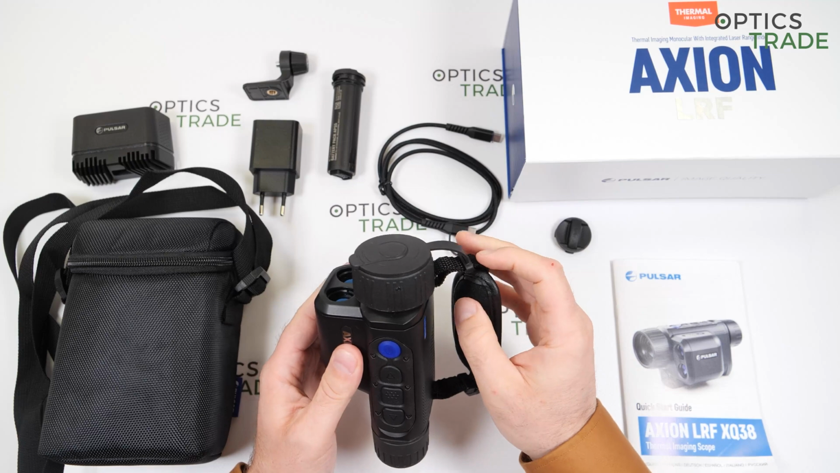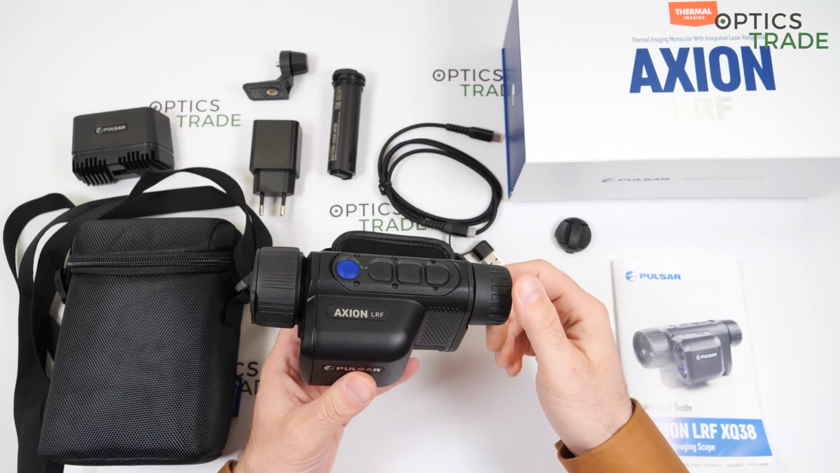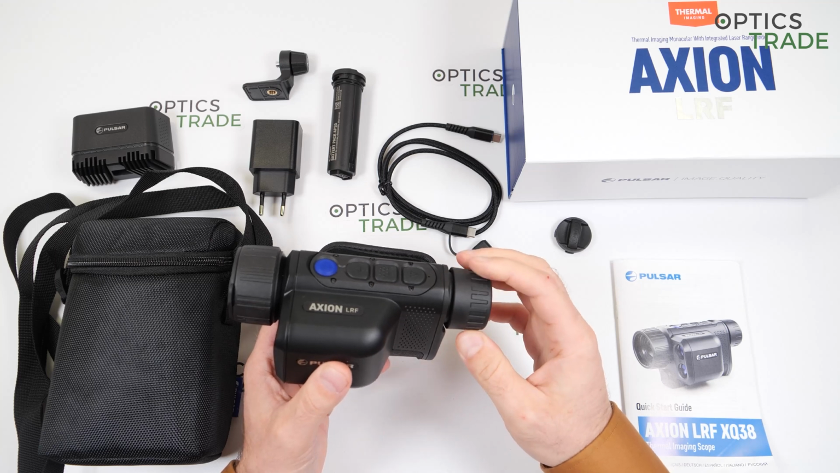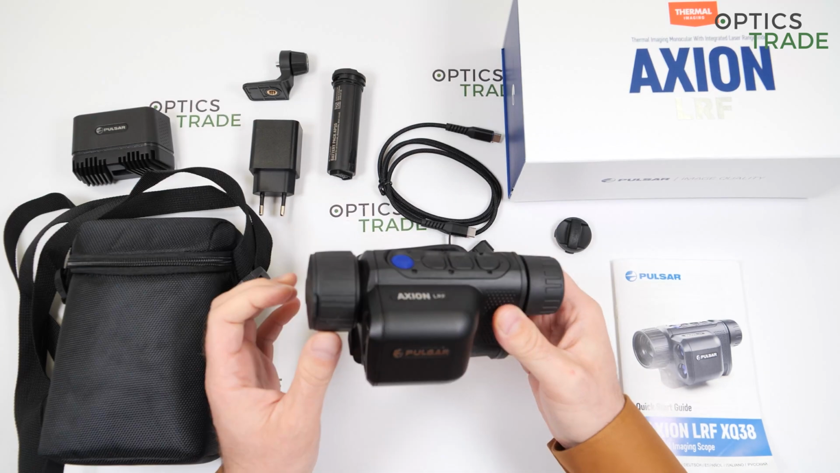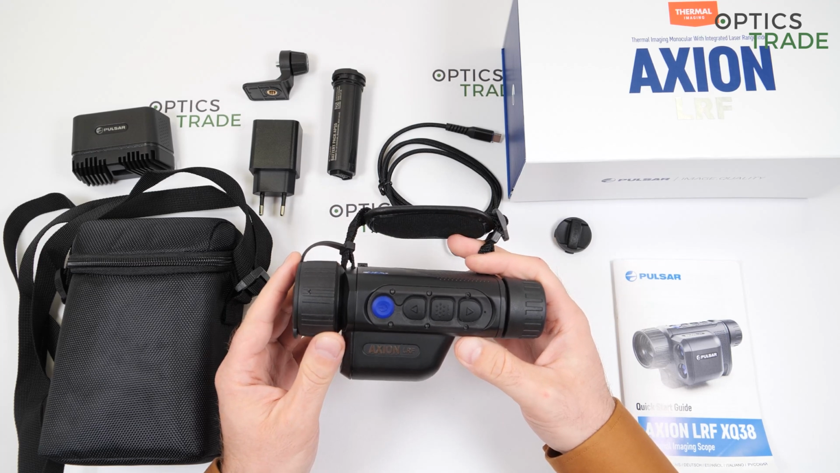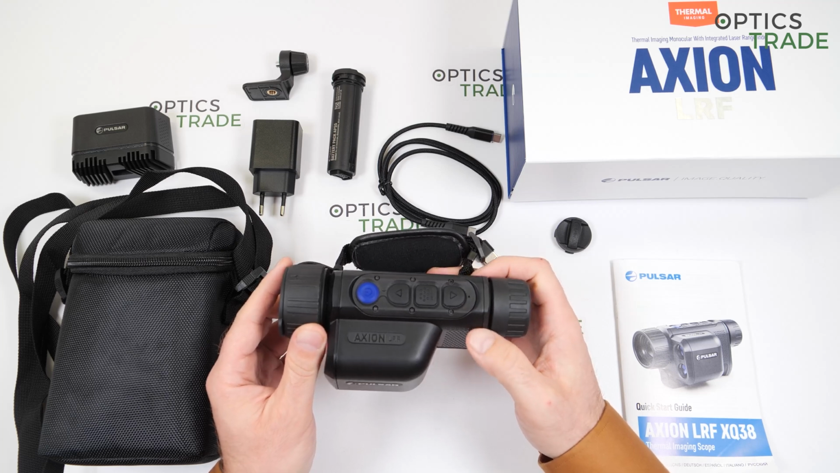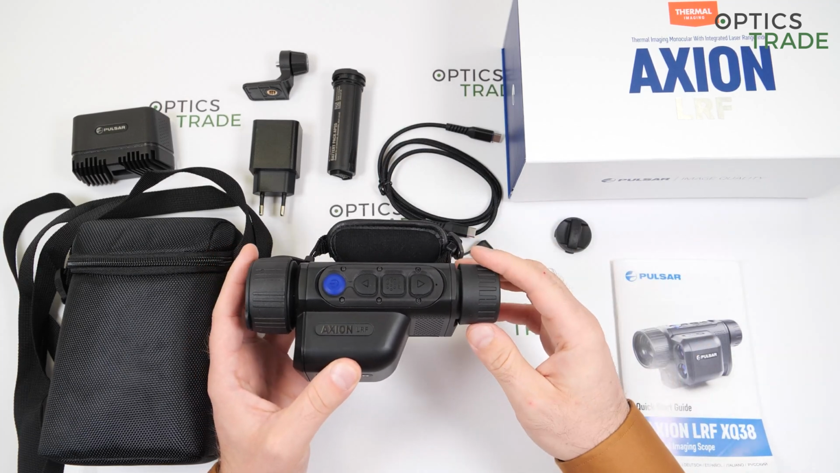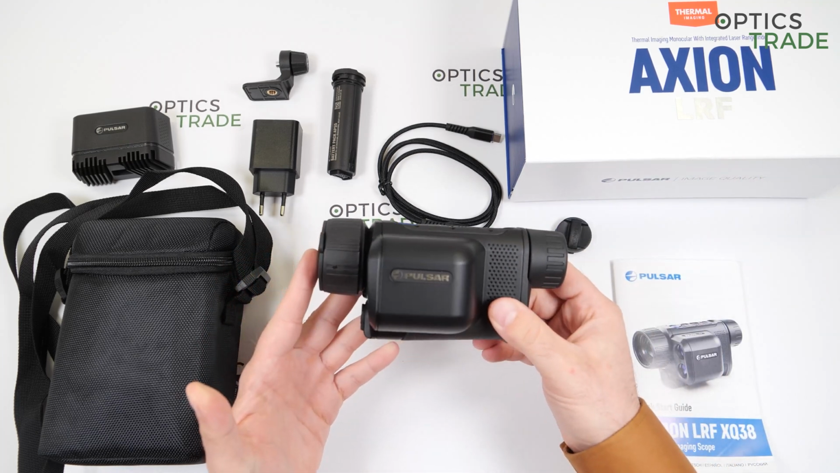You probably know, if you're in the market for thermal monoculars or handheld scopes, that Axions have been on the market for almost 2 years now. At the beginning of 2019, they were first presented at SHOT Show that year, and then at EVA. And now they're slowly upgrading their lineup. They started with, I think, 3 devices: the XM30 key, then XM30 and XM38. Then they discontinued the 30 and the 38, and then introduced the XM22 key, and then XMS, and now XQ38